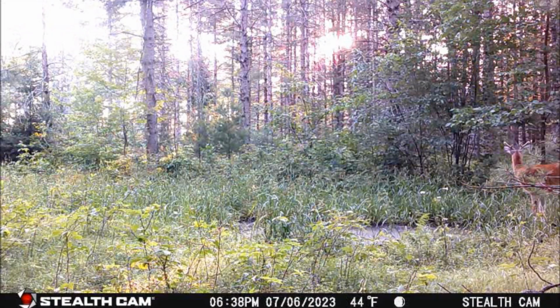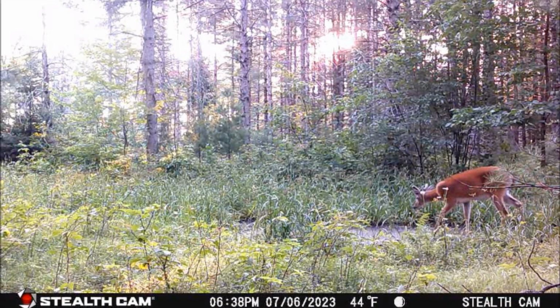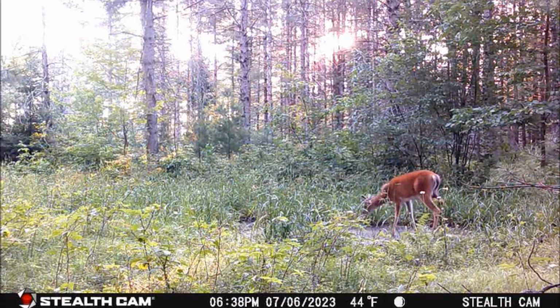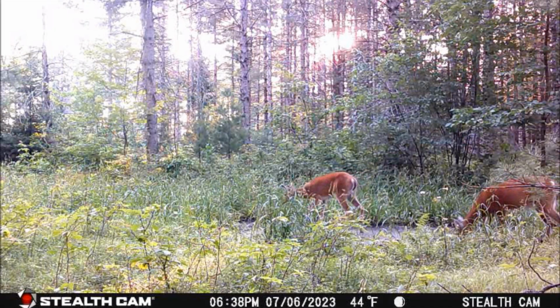Now, the last trail cam highlight encounter from the waterhole area occurred at 6:38 a.m. on the morning of July 8th. It began with the 6-point buck that I nicknamed Lumpy, due to the large lump on his shoulder, who was joined by a 4-point buck and another 6-point buck and a doe.